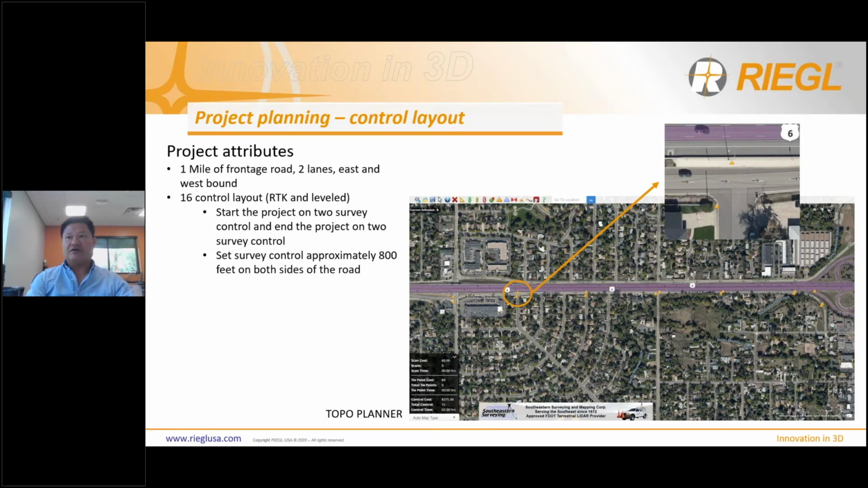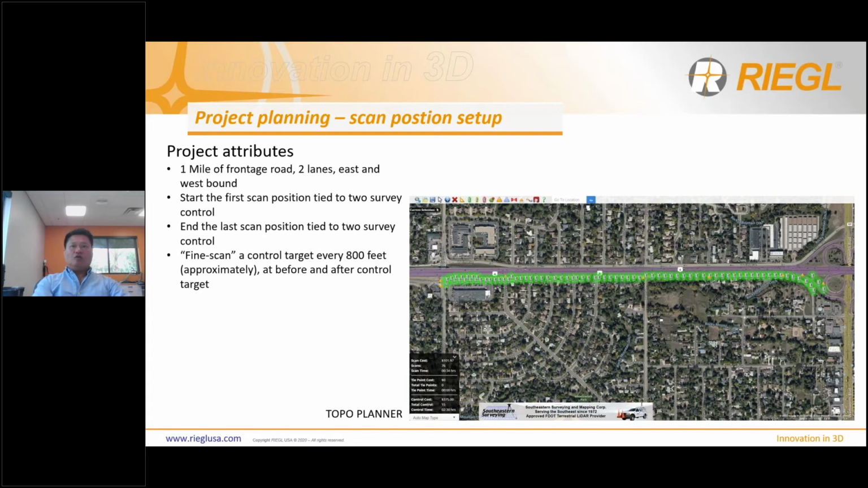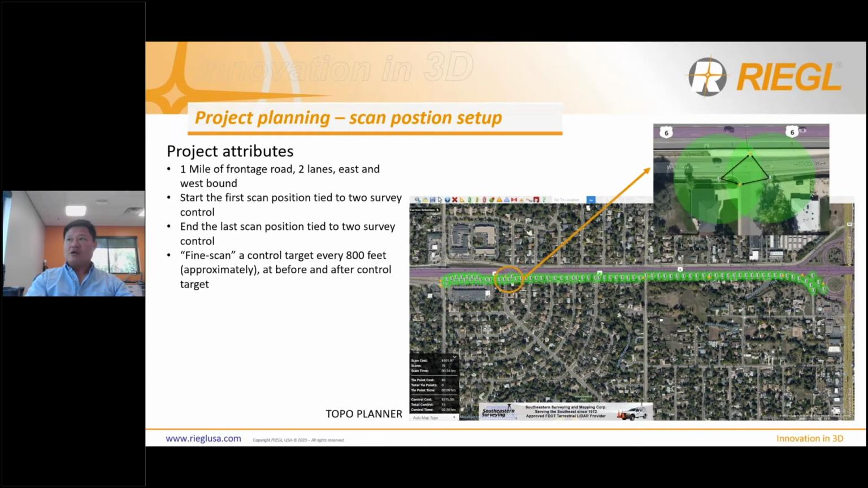And what I mean by that is, here we go. When we want to set the control, we want to scan it on approach and also on departure, right? So before and after the control target. You can see here on the top-hand side, that's going to be your best practice. After you hit that control twice, from the first scan position and then the departing scan position, those controls are no longer needed. You can take them down, and then leapfrog them to your next set of control that's 800 feet away.